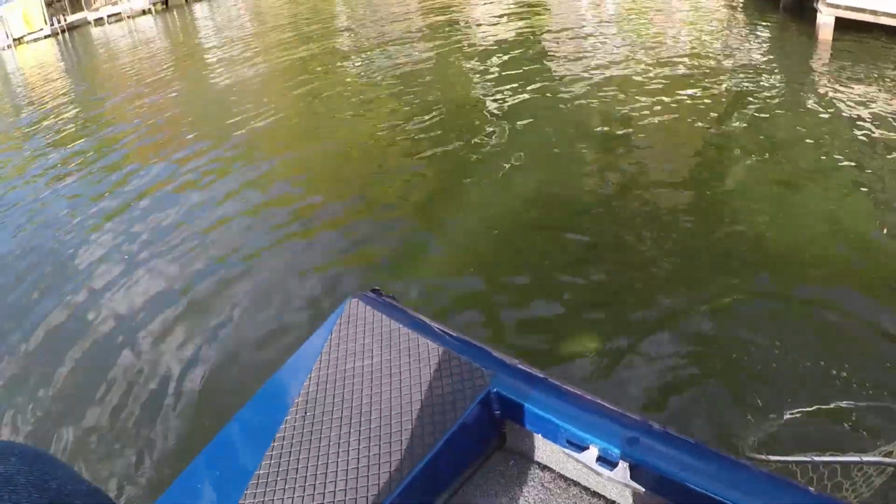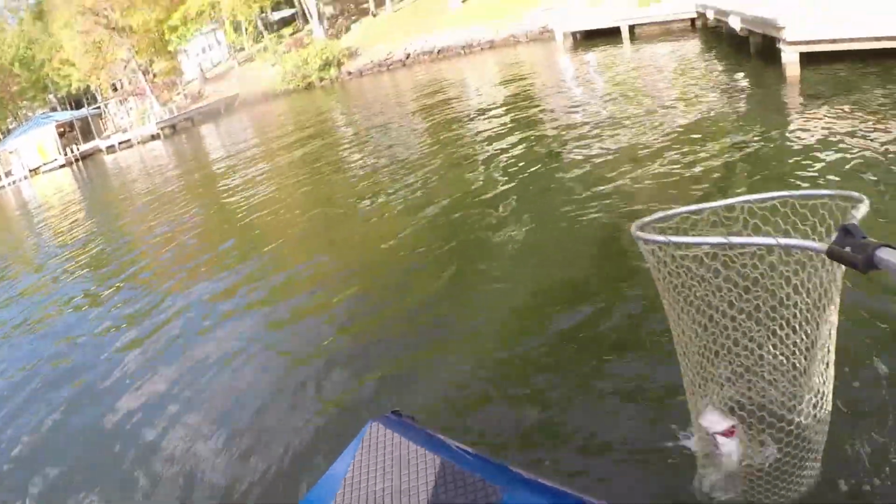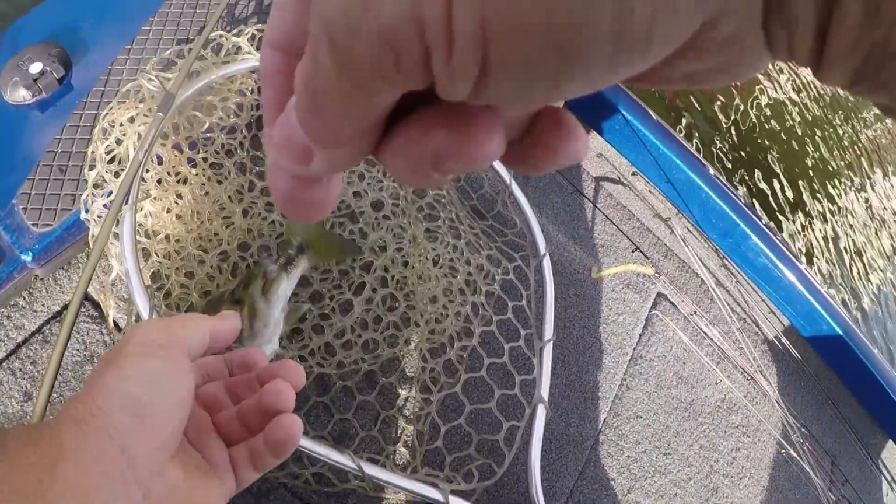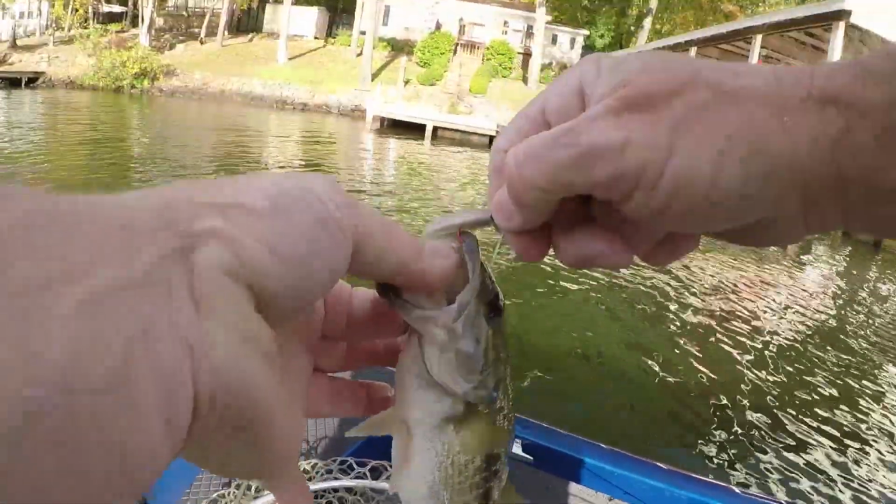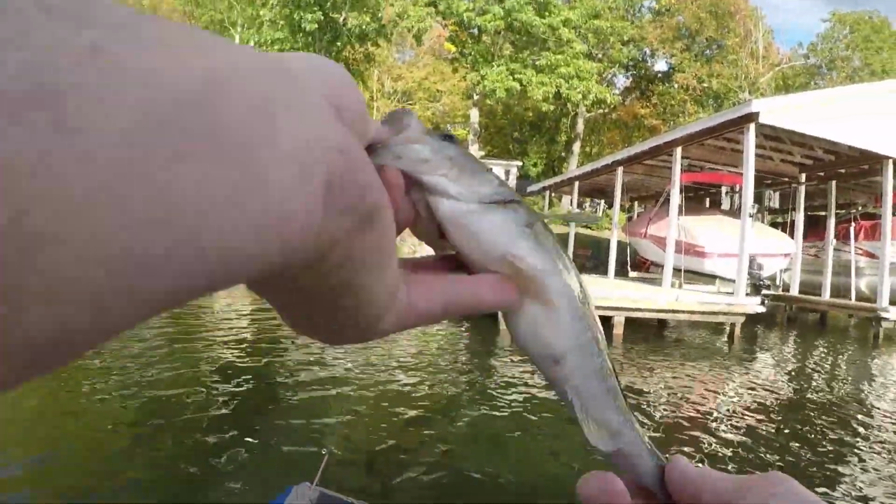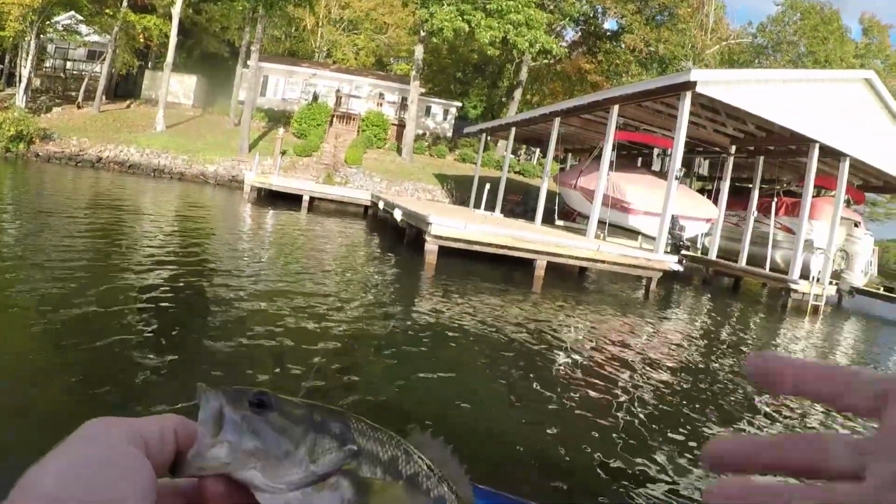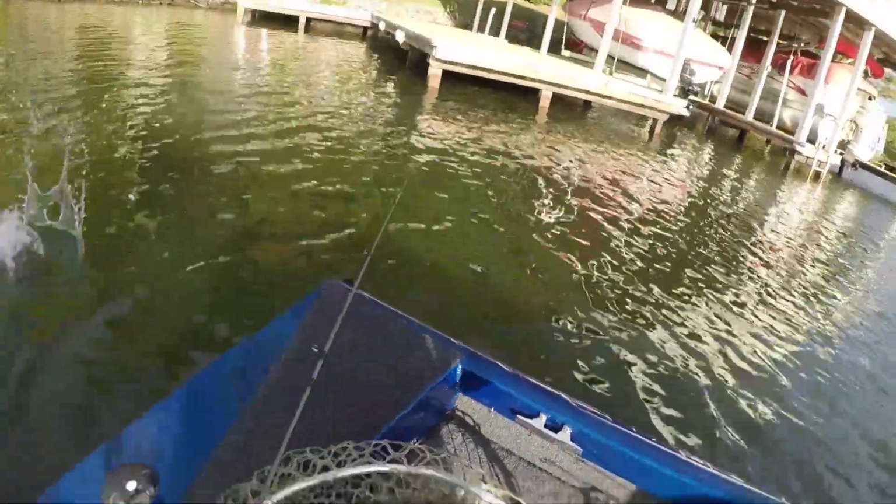I figured he's fighting awful hard. Here's why he's fighting awful hard. It's a little bass. A little spotted bass. This lake is full of these things, guys. We didn't used to have spotted bass. About 5-6 years ago they started showing up. Somebody was putting them in here. Not as fat. They're very pretty, but there's piles of them in here this size. 7, 8, 10 to, I don't know, maybe up to 11 inches. There's a bunch of them in here that size.